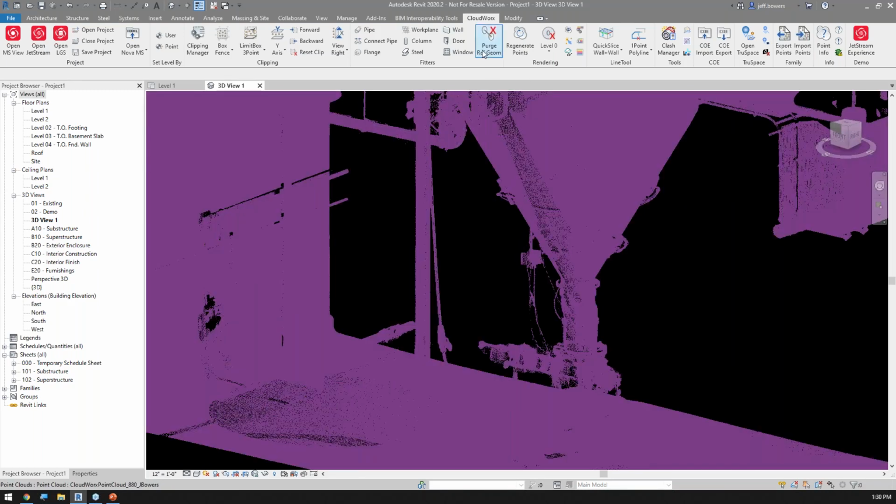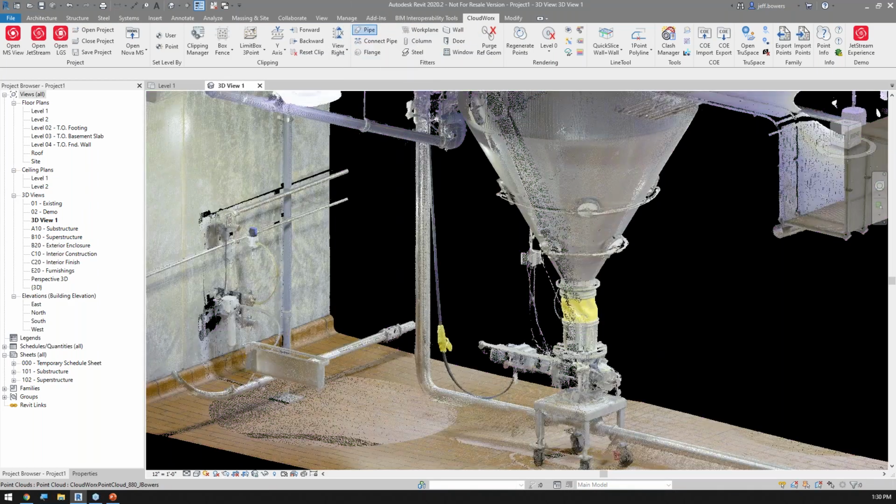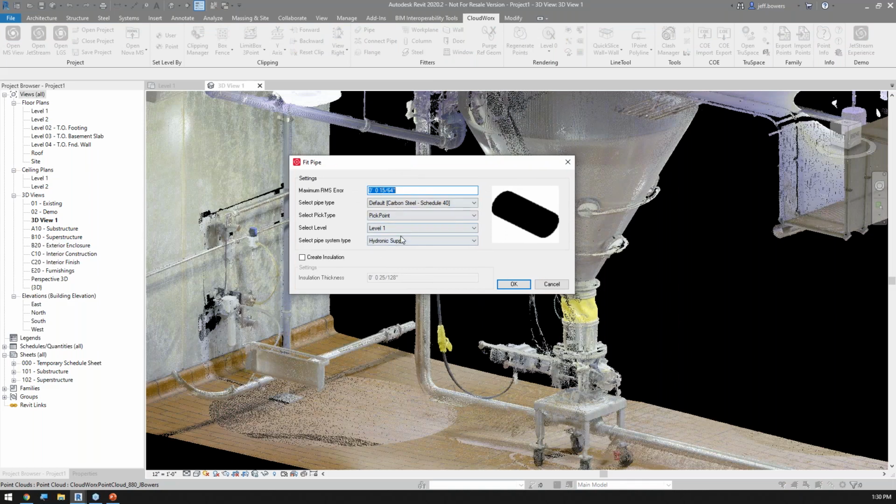So again, on the CloudWorks tab, under pipe, on the fitters tab, under pipe, this is going to allow me to start creating pipe. Now, you do have a couple choices here. Do you want to create it with insulation? Yes or no? That means you need to know the insulation thickness. What type of pipe do I want to use?